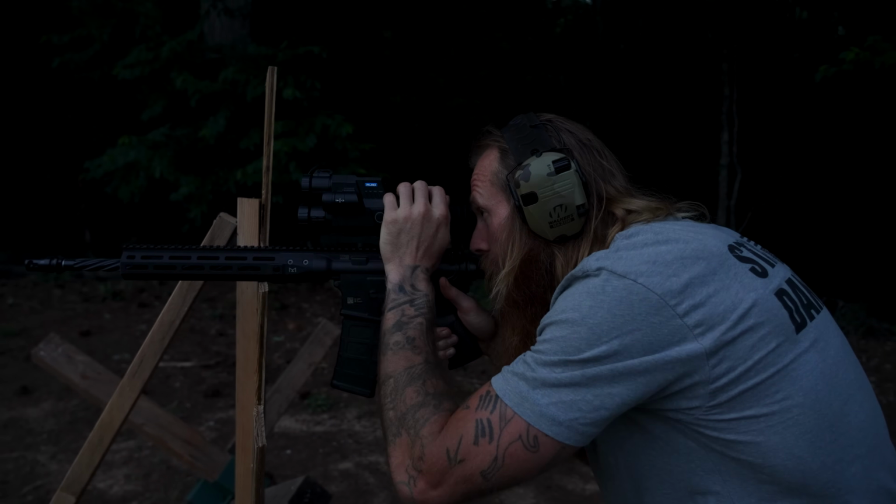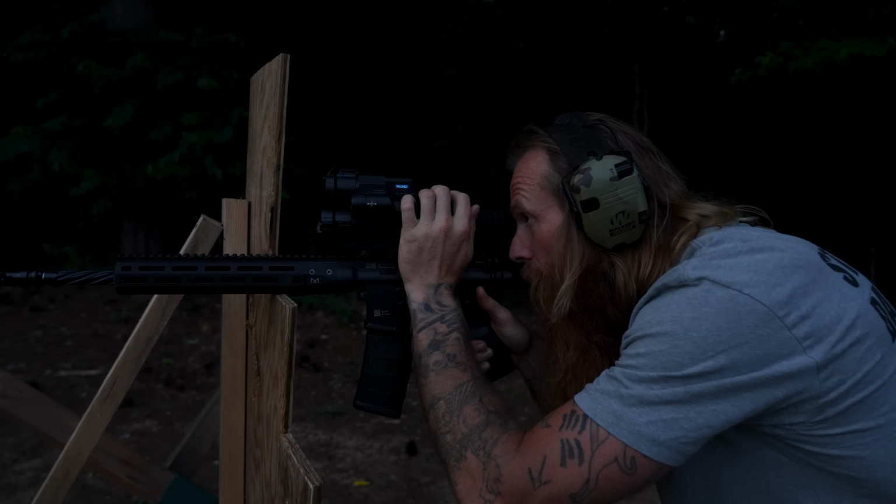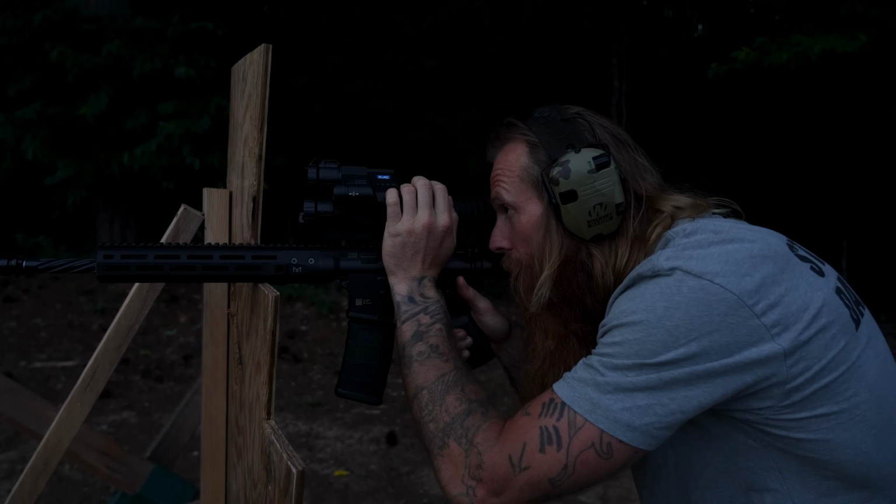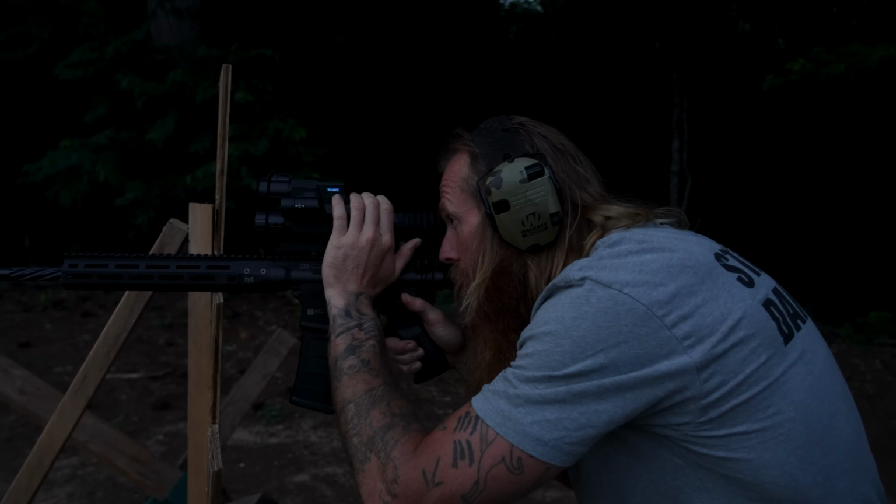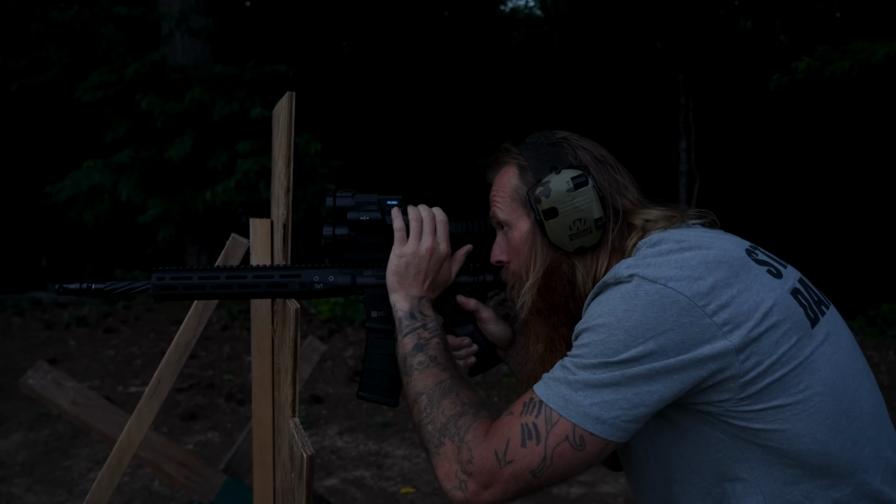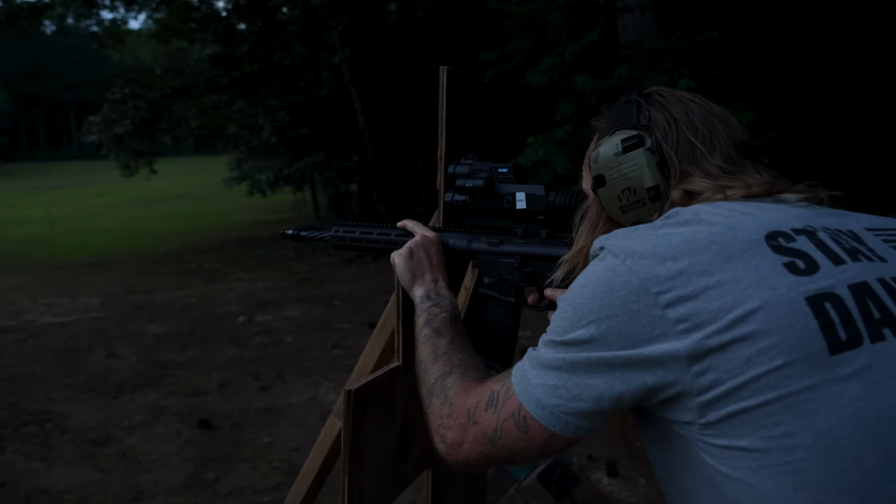Now I hadn't zeroed this thing, but I'm just gonna take a few shots with it. Let's see, I got my rangefinder up there. Maybe it's zeroed. Maybe it's just zeroed by accident. All right, range is hot.